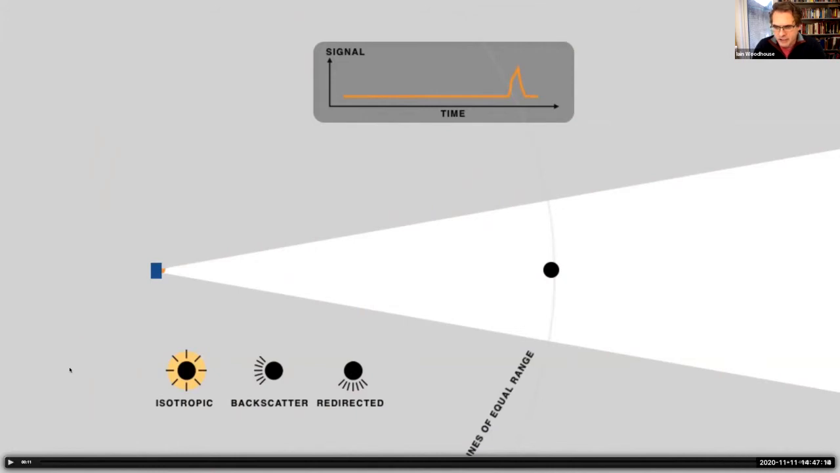Isotropic scatter is actually an important one because that is our reference point for quantifying the normalized radar backscatter. So our measure of how much energy lies within a pixel is based on the assumption that it is isotropic, and then saying, well, if it was isotropic, how much would we get back?